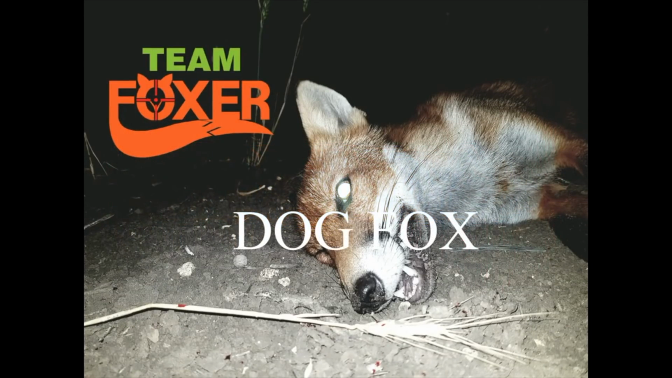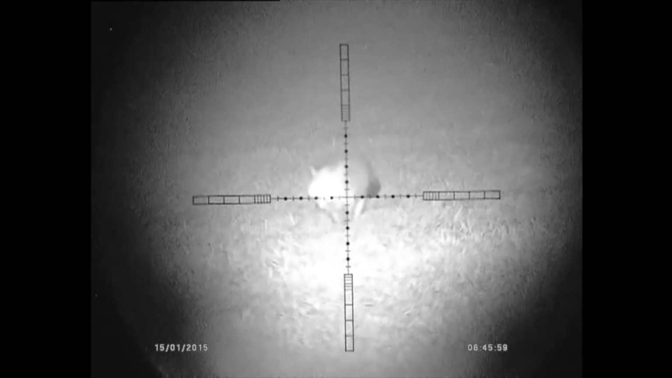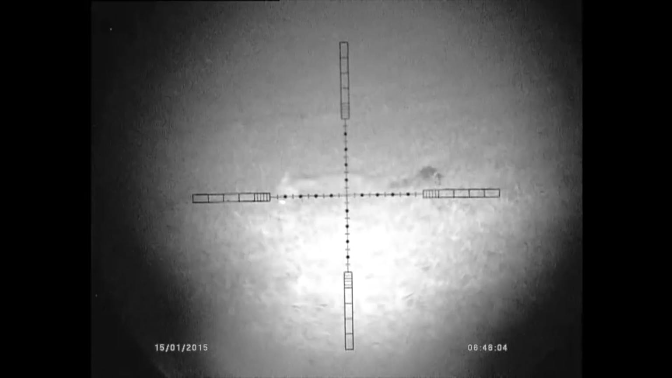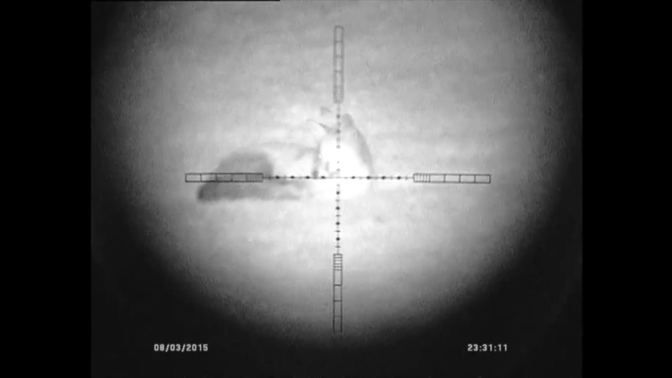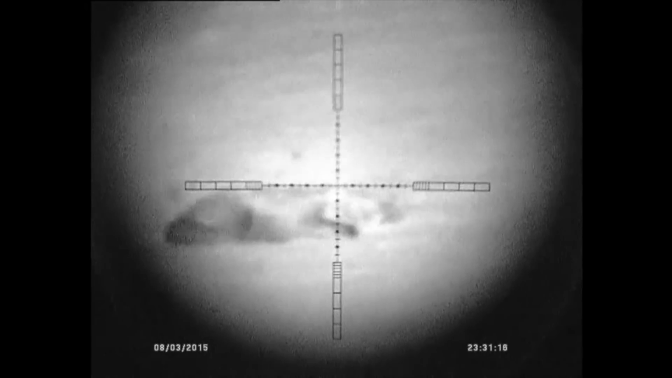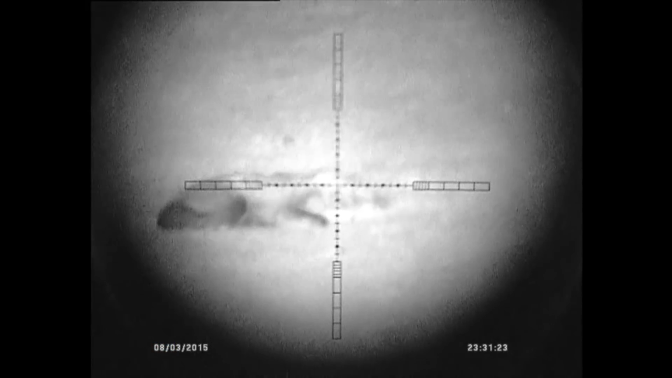Back in the UK, we've got another viewer also using the Tika T3 in 223 like myself, called in this beauty of a dog fox, using the Icotec GC500 caller and putting it down with a 55 grain pill. Great shot. The second fox, not quite as testing, but equally as devastating. Check this one out. Told you smoking's bad for your health.